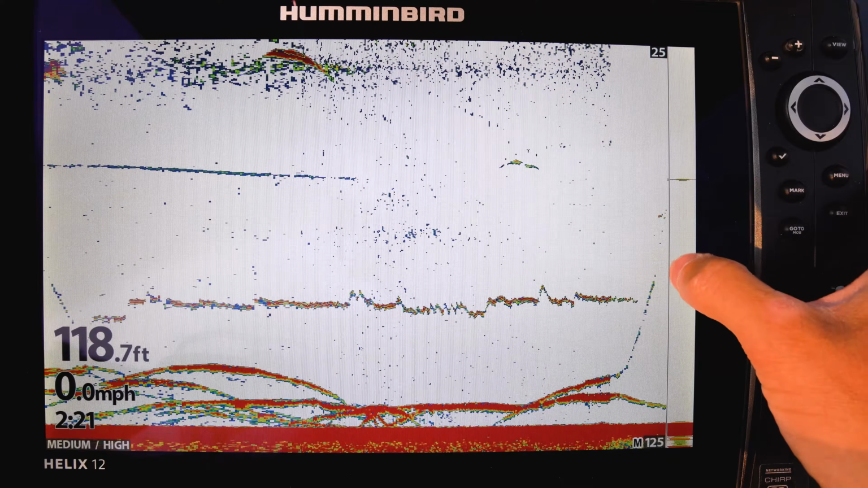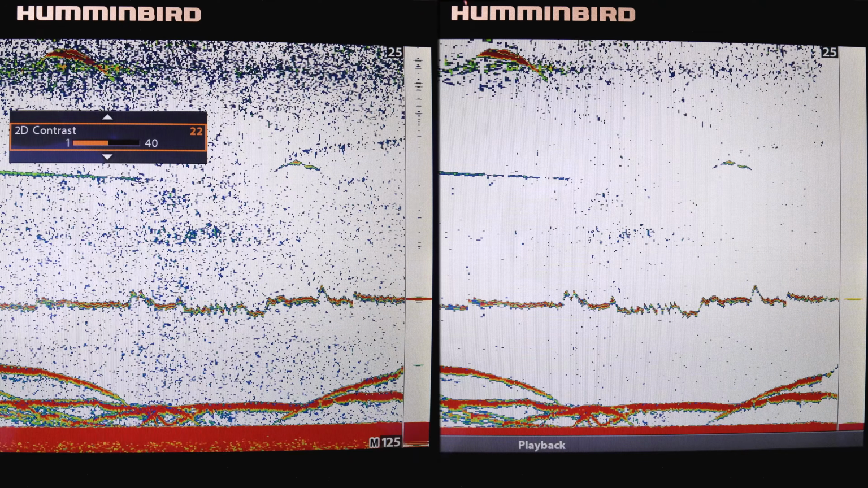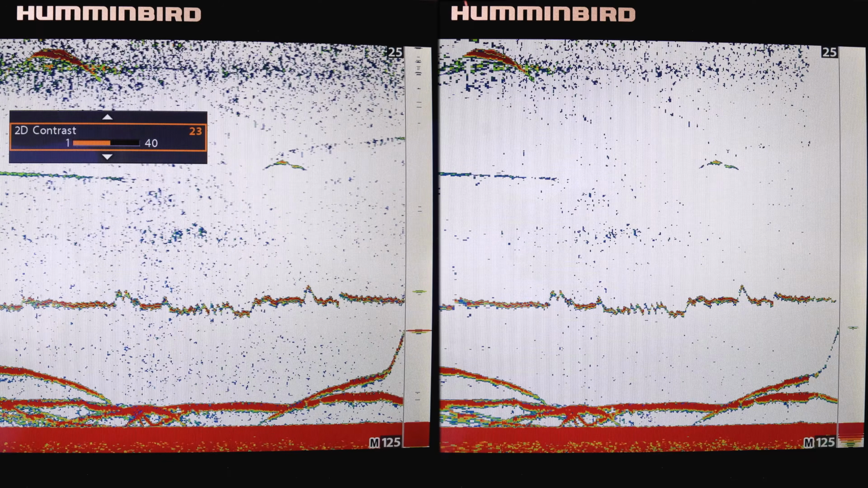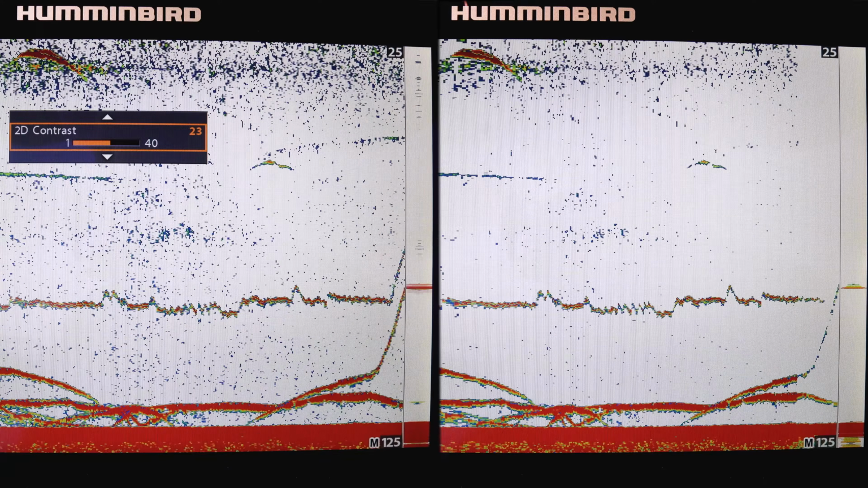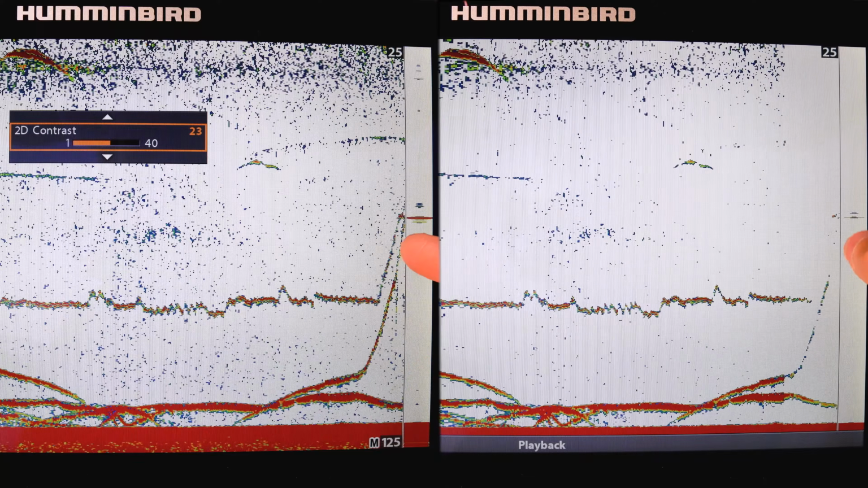Now let's look one last time at that lake trout run, but this time with the good settings on the left and the bad settings on the right. It pays to take some time to learn your fish finder and really dial in those settings. Bad settings mean less fish, period.